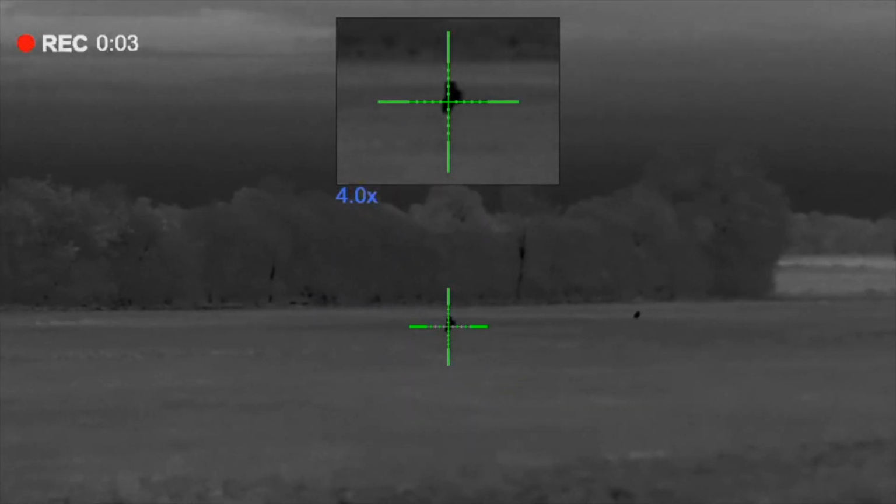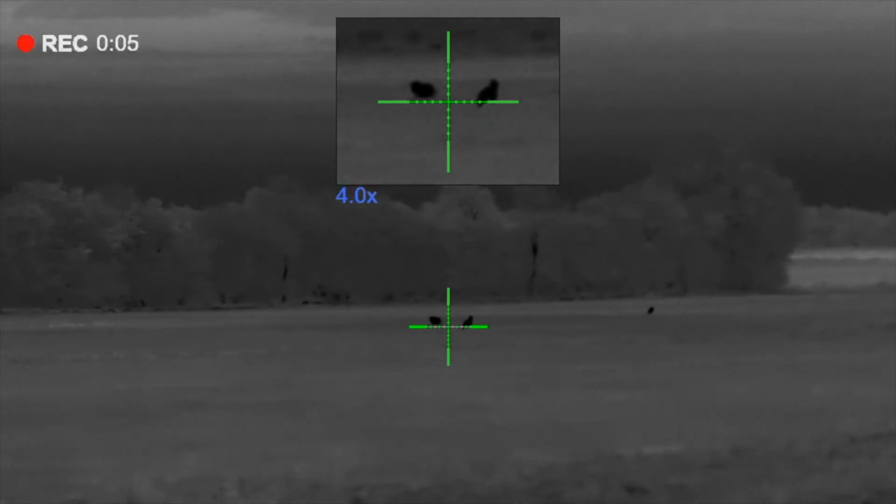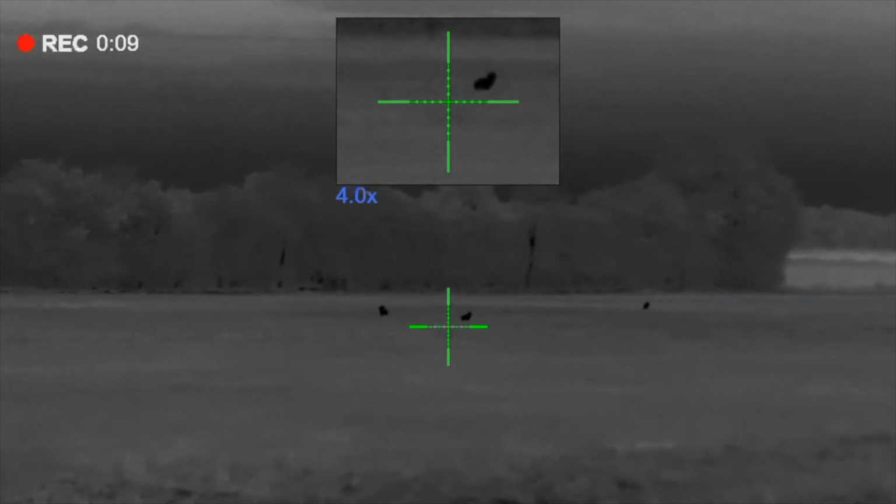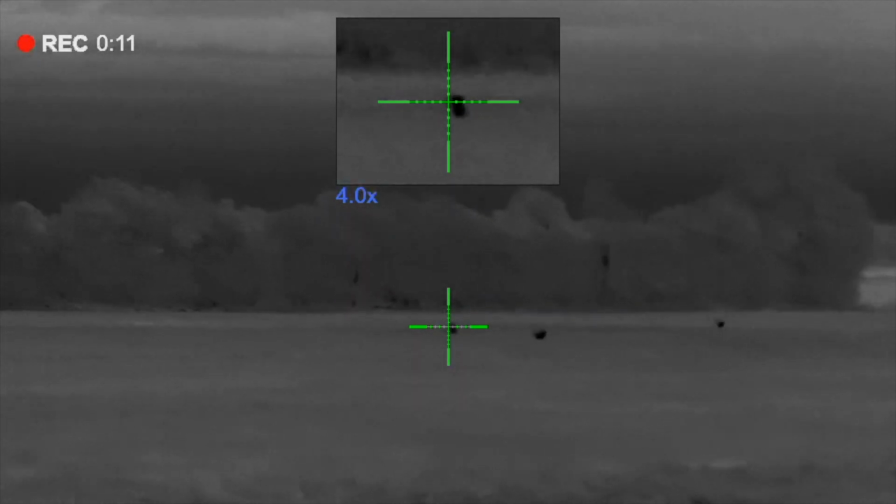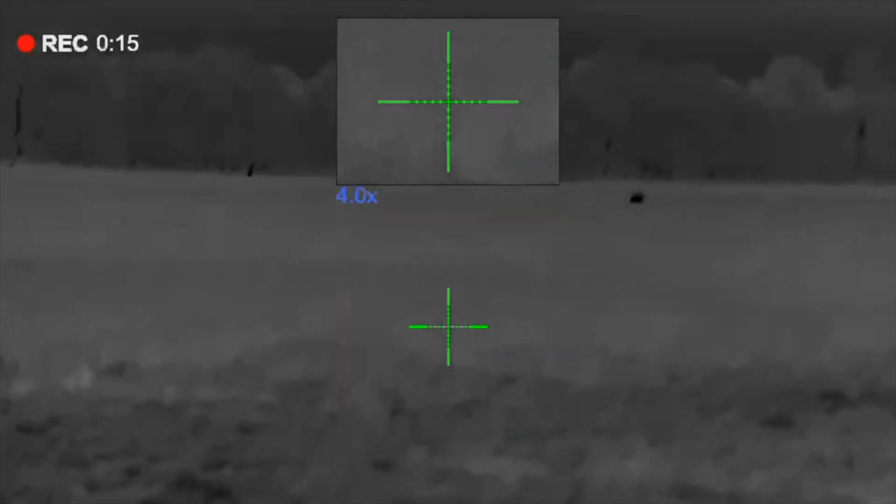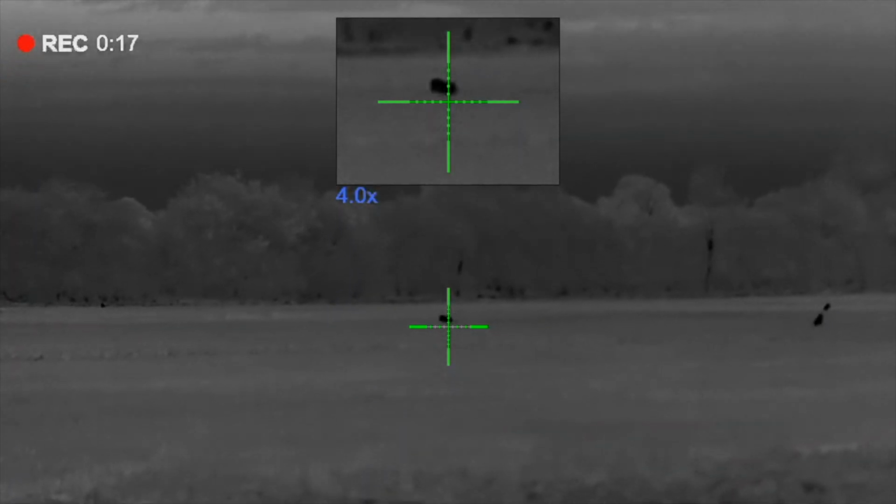I've muted the sound on this first part because you don't want to listen to me moving about on the bipod. On the bonnet it's screeching. The Thermion microphone is very sensitive, and it doesn't sound great, as you've heard in the first clip.